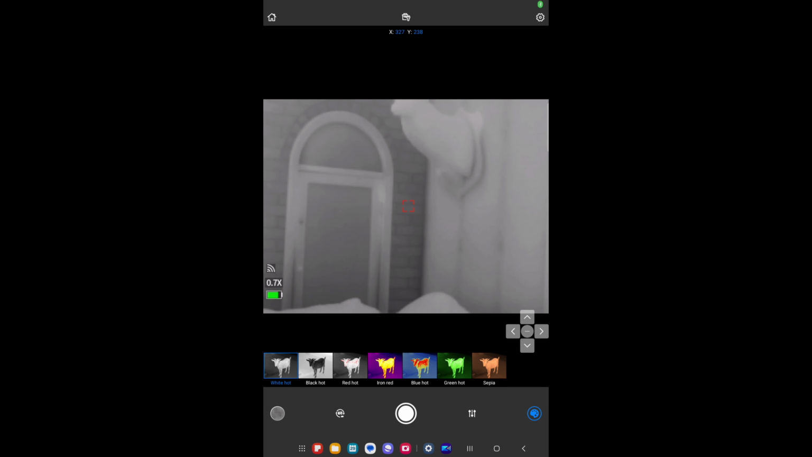Okay, so I figured out that I have to record from my tablet here to make the video, because I can share the Wi-Fi and the screen recording from the thermal monocular. But if I'm just hitting record on there, it doesn't record on there. That's what I was expecting. I was expecting it to record on there and then I could share the video to my device to upload, but it doesn't do that.